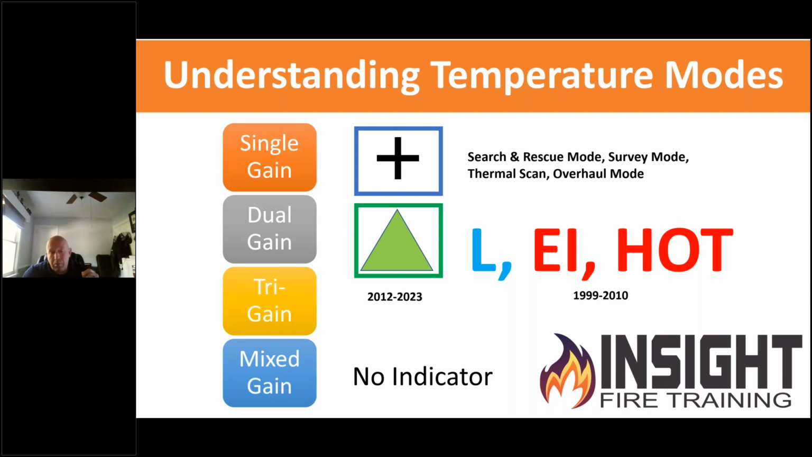There are a few cameras on the market that are tri-gain, which I'm not a big fan of because it splits the entire temperature range up into high, medium, low, or high, low, extended low, which sounds great at first by trying to give you more clarity in each span. However, they can delay, they can flash, they can cause different effects that cause you trouble interpreting that. And some of them switch color temperature correlations, requiring you to memorize three different color palettes. Yeah, you gonna memorize that at 3 in the morning?